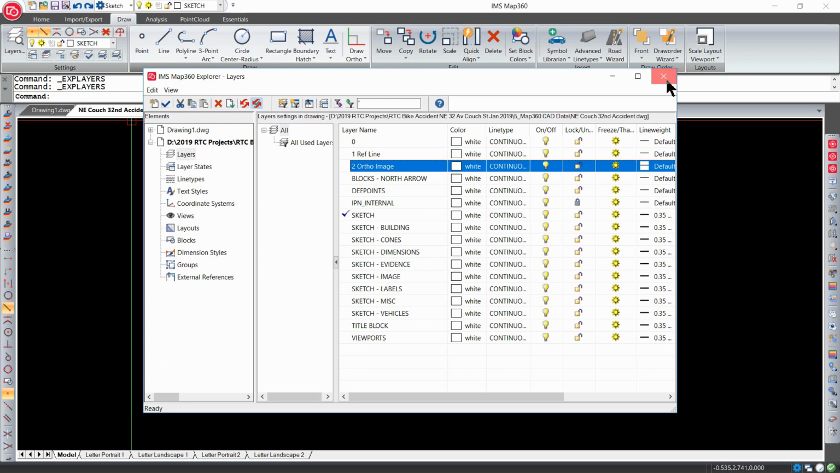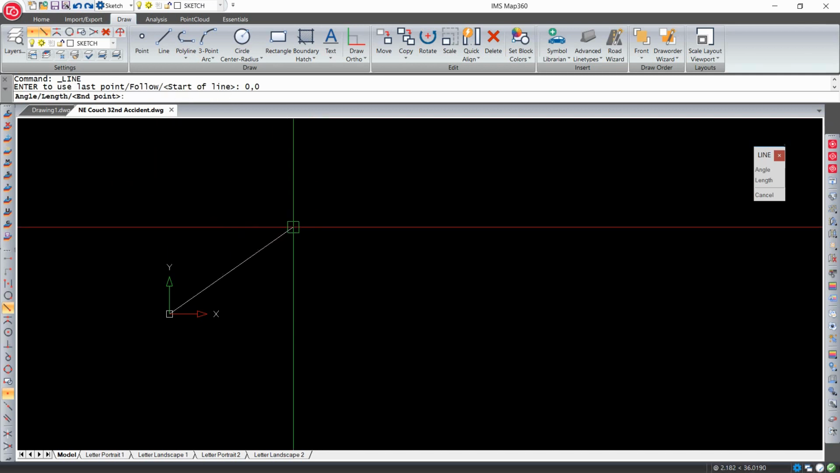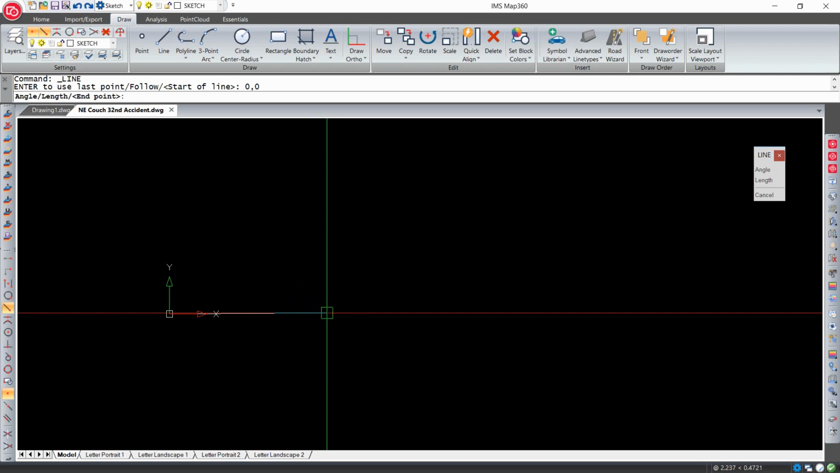We close that. Time to make our line. Line tool. And it says start of line. We're going to do a coordinate entry 0,0, no parentheses, enter key. And we have a directionality that says, what do you want, an angle, a length, or the endpoint? So I'm going to punch in an angle, A, to tell the computer I need to enter the angle, and the 0 will be off to the right.